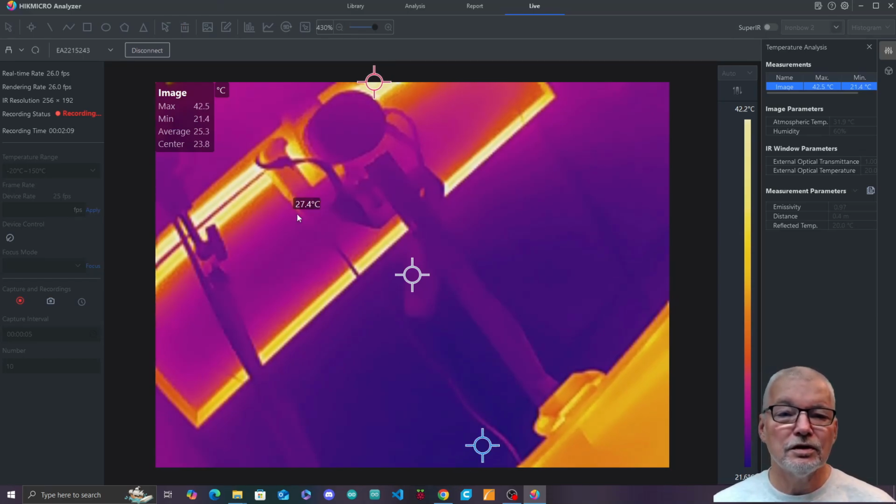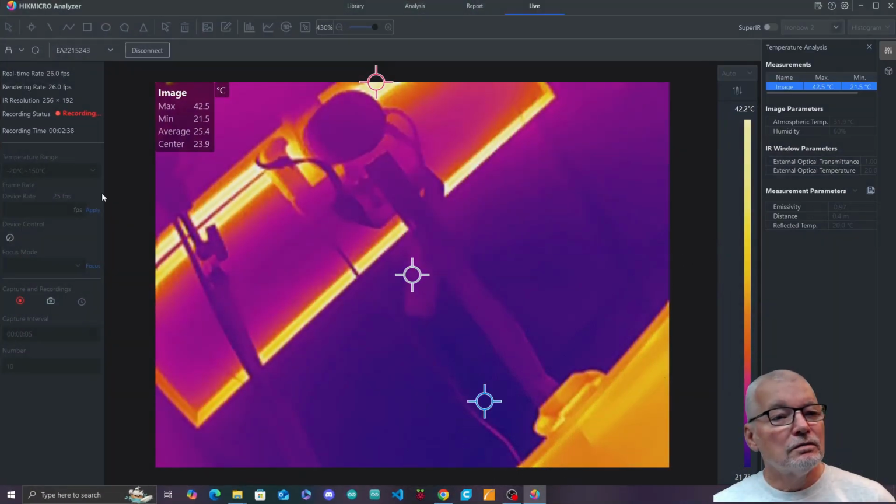So if you were wanting to do long-term profiling of a piece of equipment, an engine, a room, whatever, then you could set this up with a tablet or a laptop or something like that, a Windows machine, and you'll be able to keep videoing for quite a long time. Obviously, if you're on a mobile app, even if you have a way of keeping it charged, it's limited to 2 minutes of video recording. So we're way past the 2 minute mark. Let's just stop that recording.